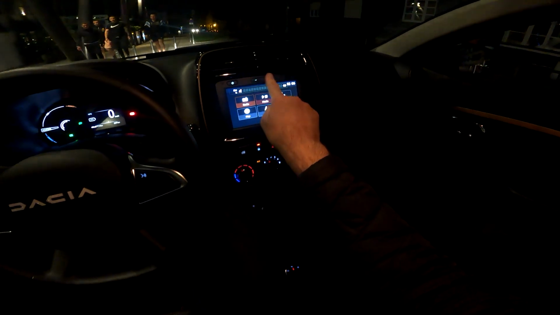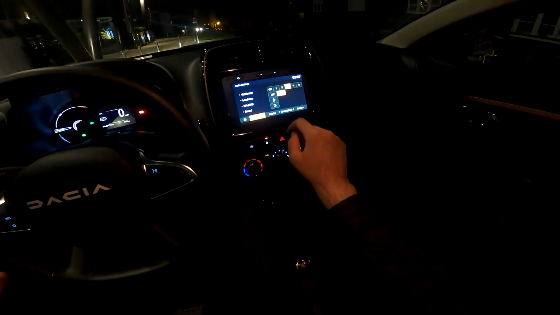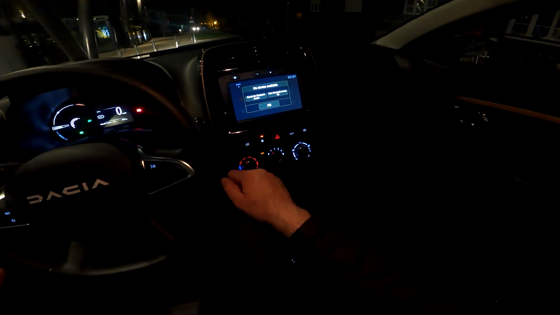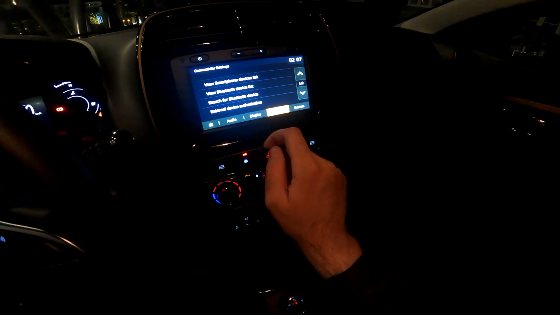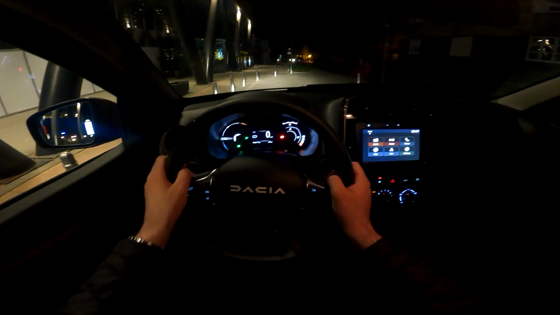These are your buttons for the volume. USB port is here. Then the settings, you can set the system settings, display settings, audio settings, connectivity, and this is your home button, phone connection, and as you can see, easy to use and also pretty responsive, so that is nice. And I think we are ready to continue our drive, but actually I can show you the specification of our car. Just realized that I have it here.